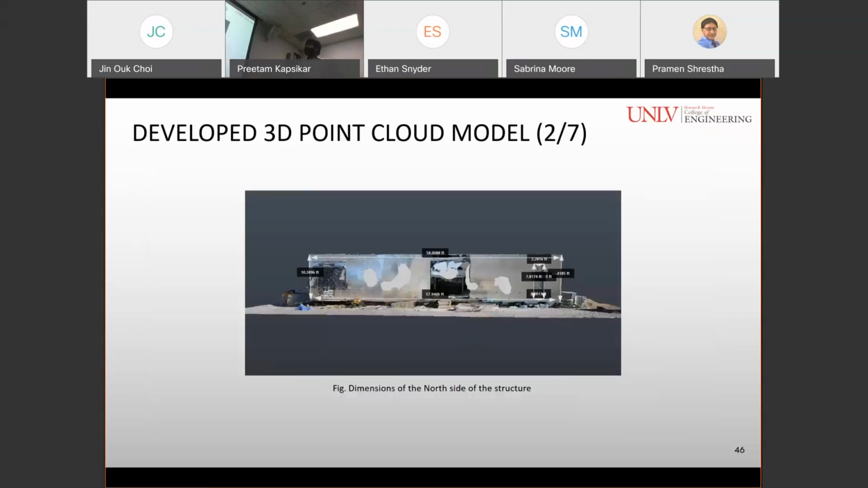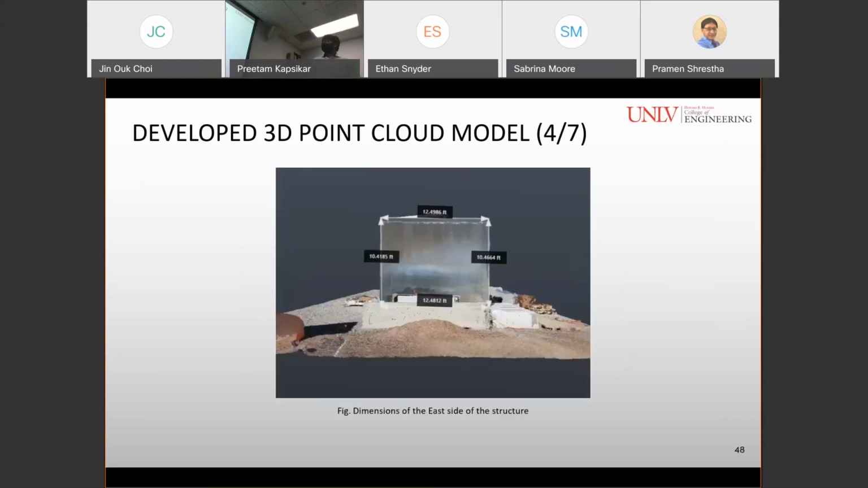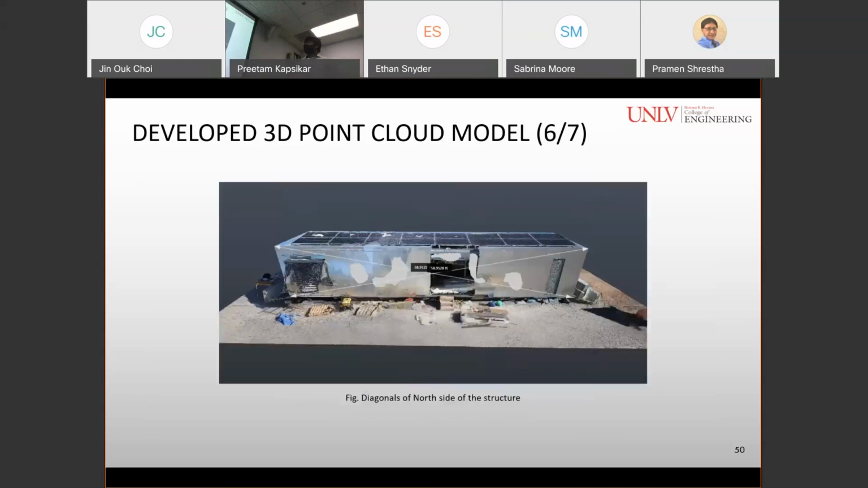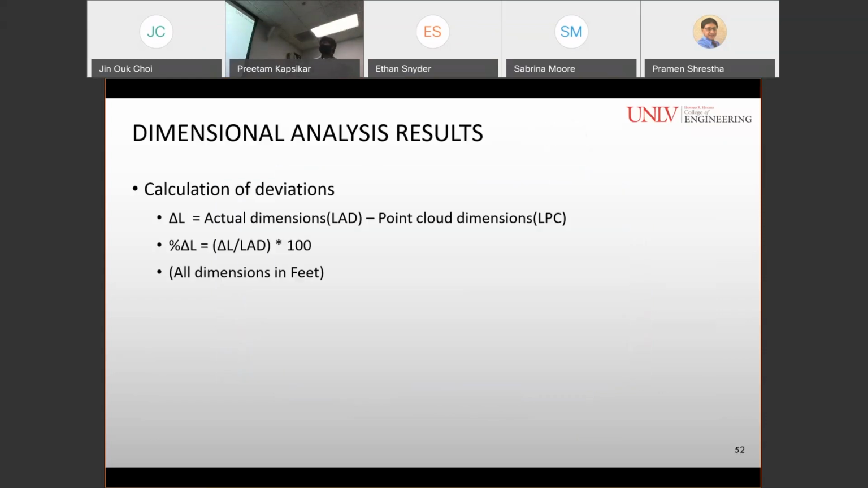And this image is from the Autodesk Recap Pro, and we conducted the dimensional analysis on it for all the components and the edges of the structure. We also analyzed diagonals. So as mentioned earlier, calculation of deviations was done using this formula, and all the dimensions shown in the results are in feet.